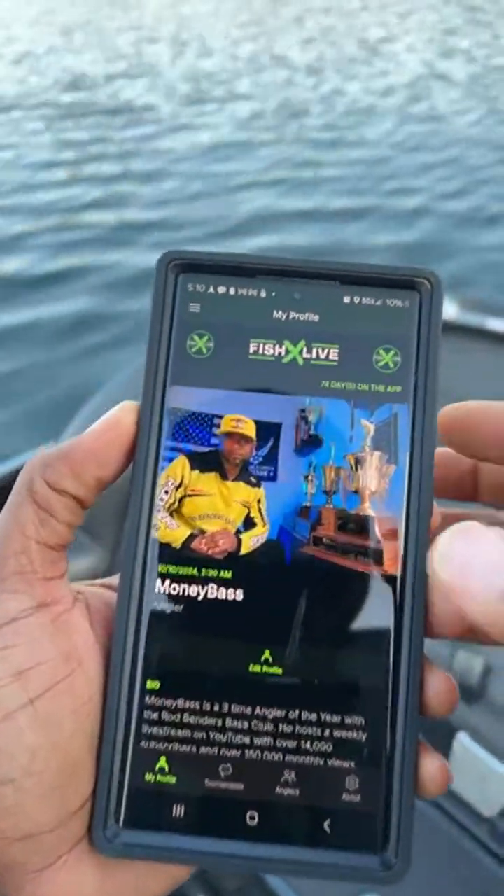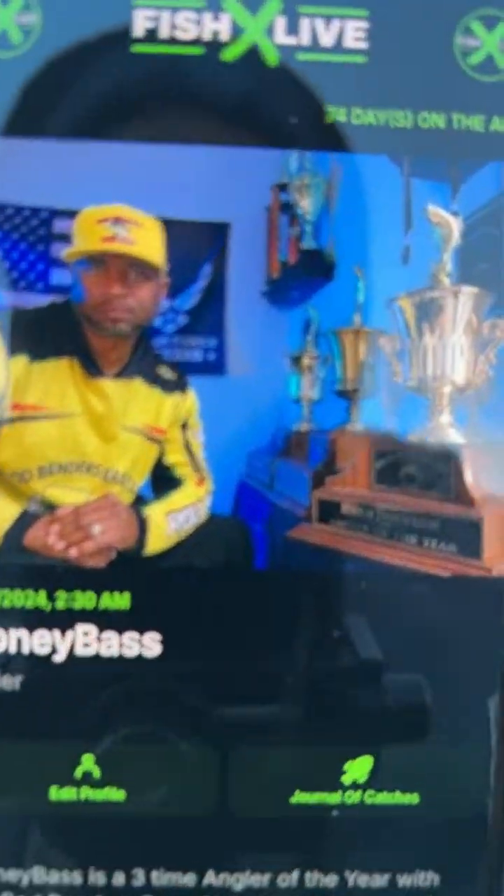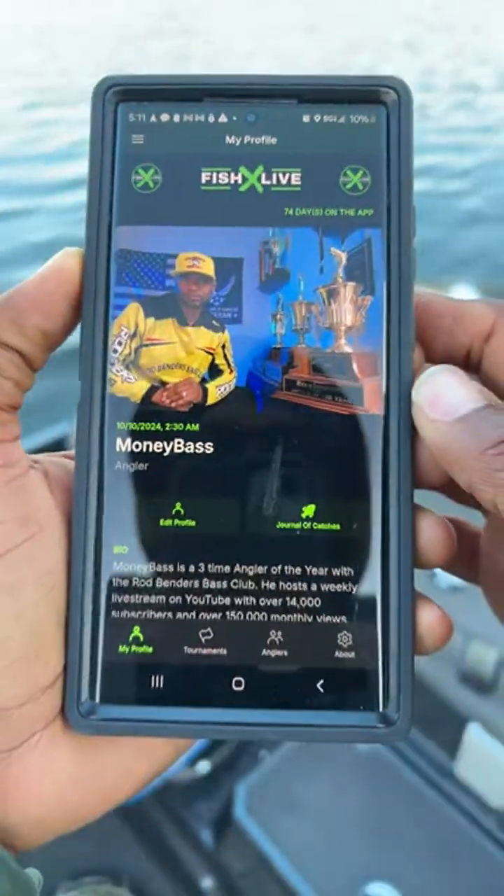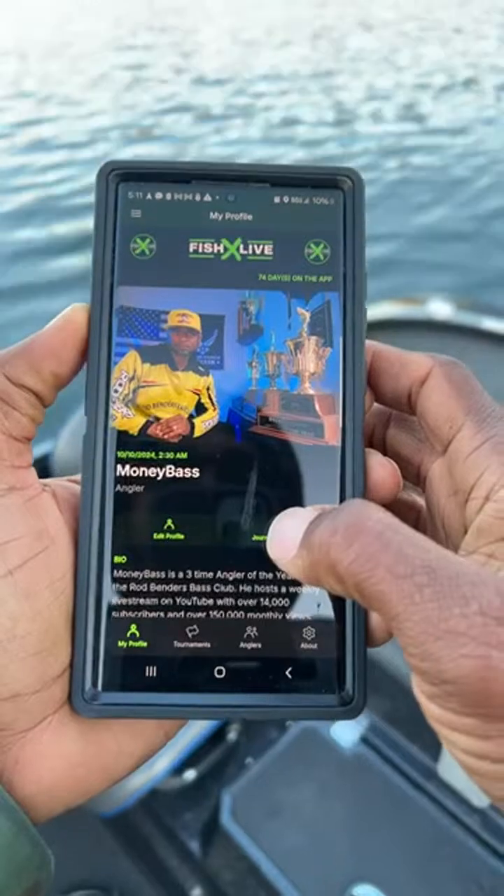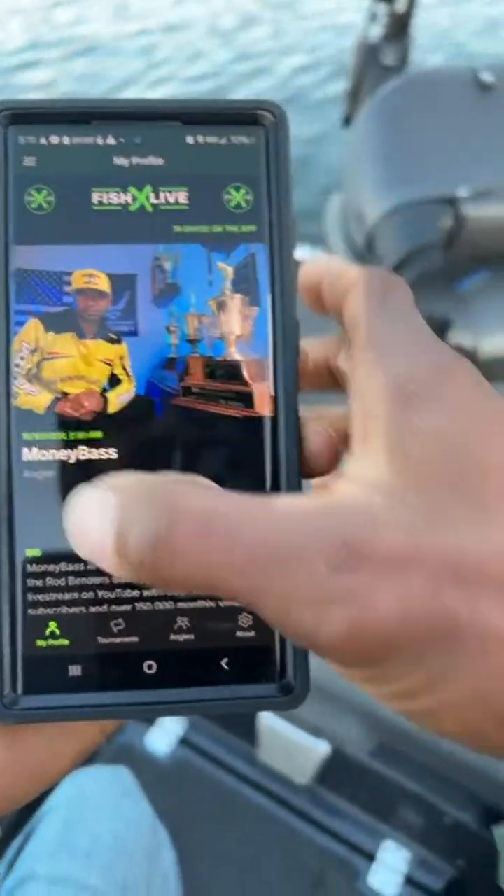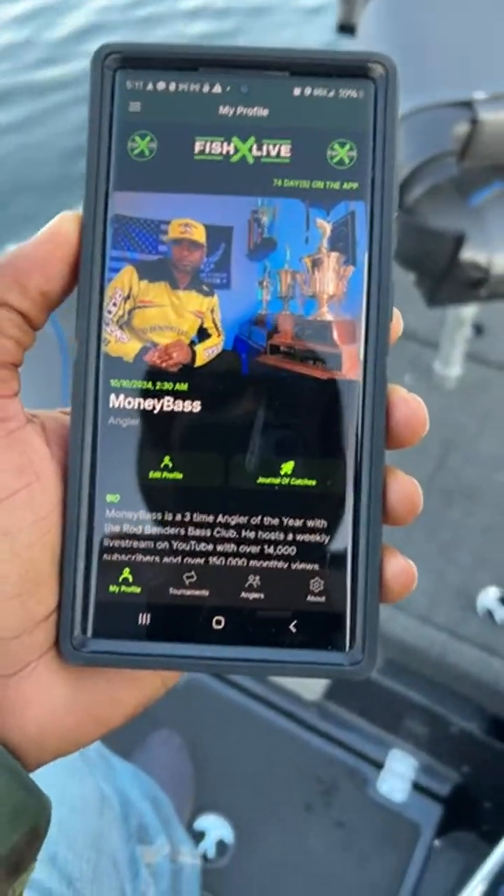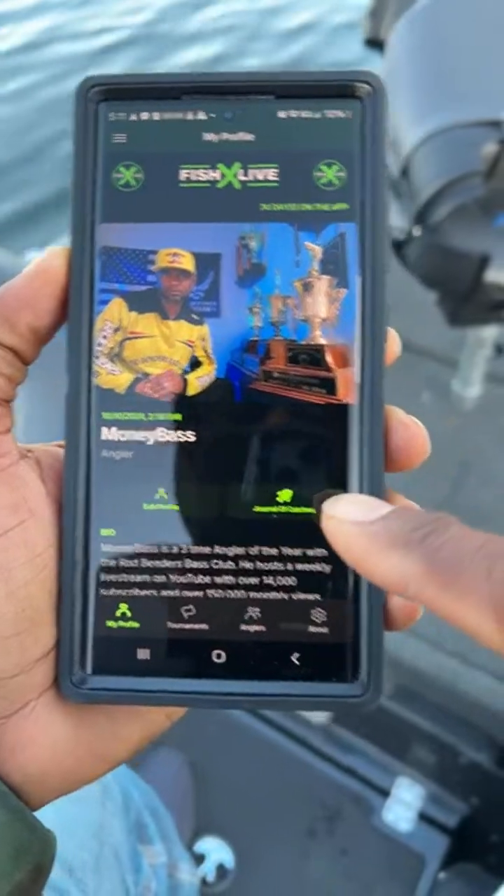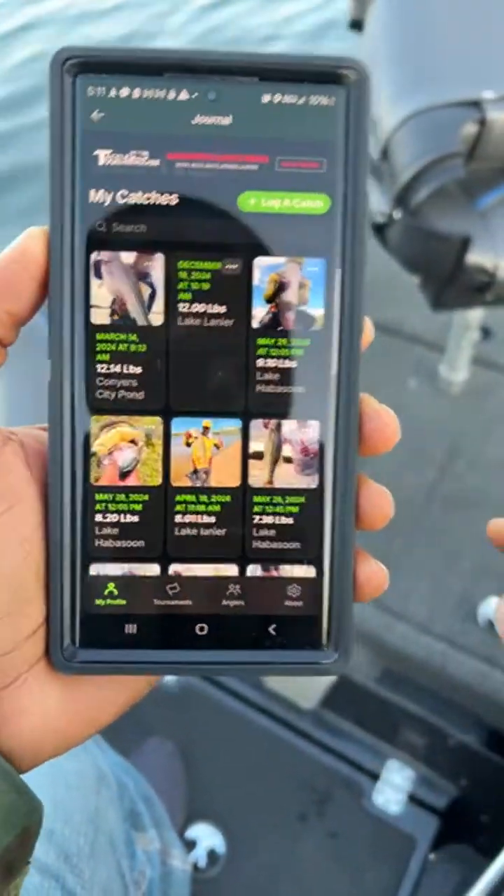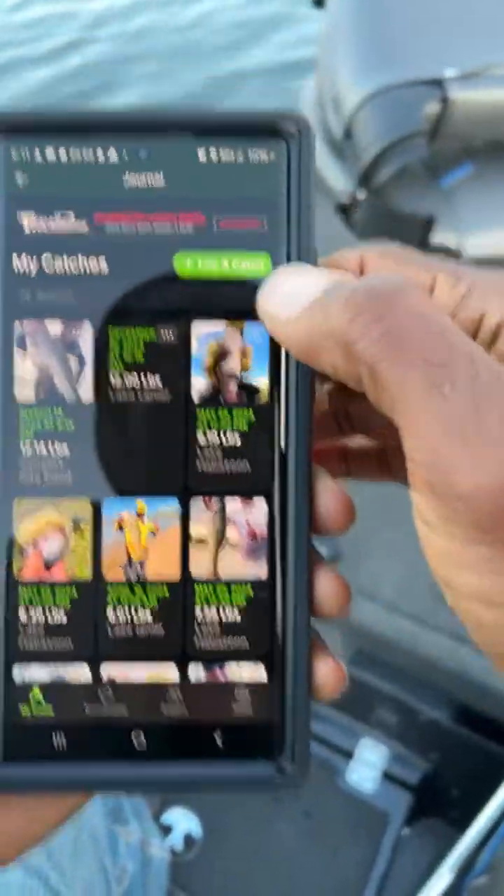And we're going to go to my profile. So there's your partner. Look at your partner, MoneyBass. That's me right there. Oh, yeah. All right, so now I have a journal of catches. Now, once you set up an account, you can get a free account to where you can come in here and you can take a look at the catches and everything that I have. But let me just go ahead and show you guys this. So if you go to Journal of Catches, you can see all these fish out here that I've been catching. So now I just caught a fish, right? So let me just show you guys the fish that I caught.